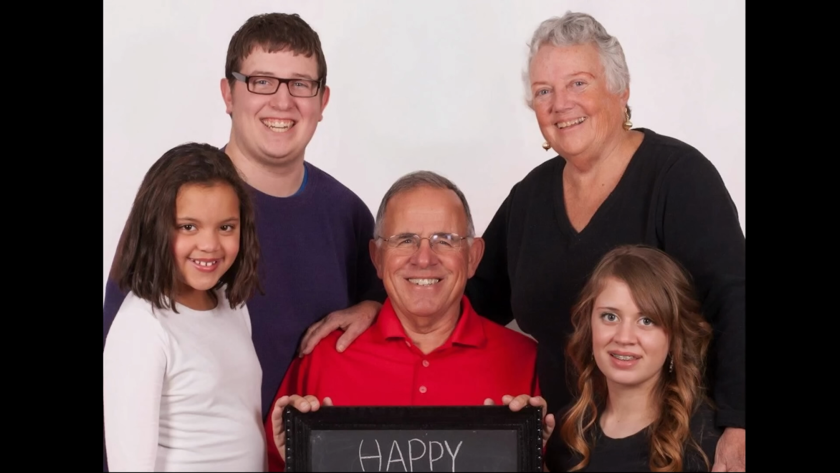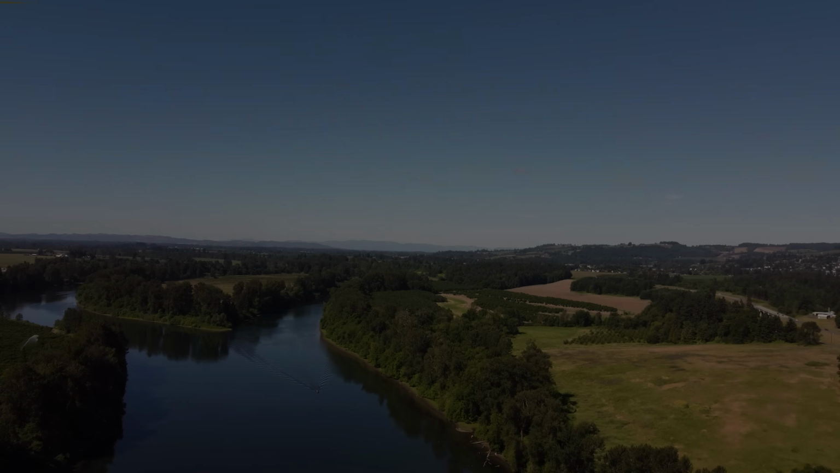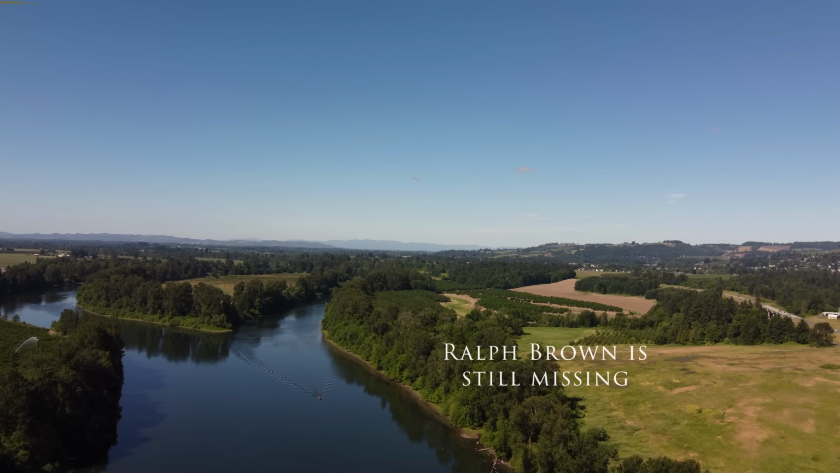A ranger believes he spotted Ralph at the northern trailhead of Silver Creek Falls. Now he's seen here in pictures, but Brown is about 5'10", 210 pounds with gray hair and blue eyes, and is missing the tip of his right index finger. He was driving his 2014 blue Nissan Sentra. If you see Ralph, call the Washington County Sheriff's Office.